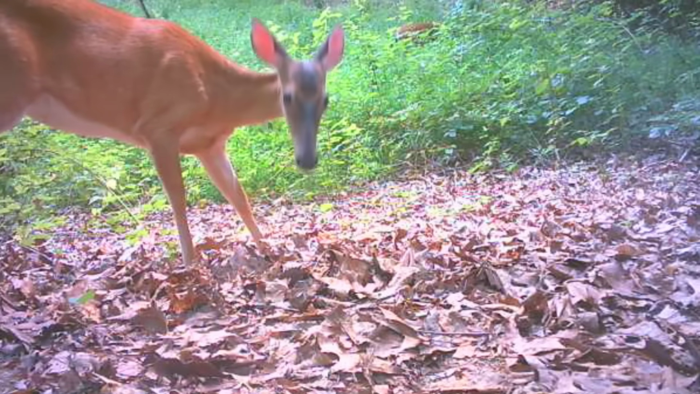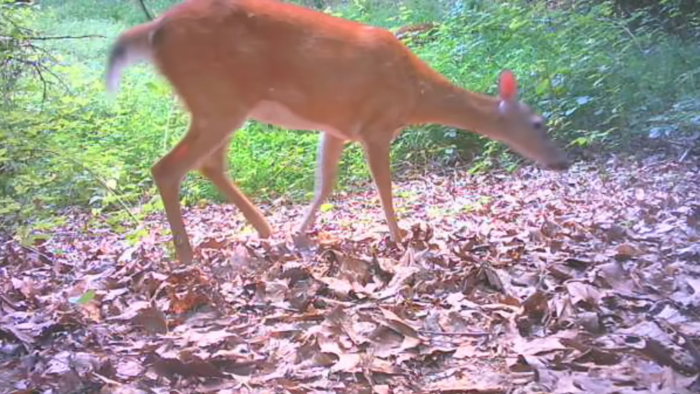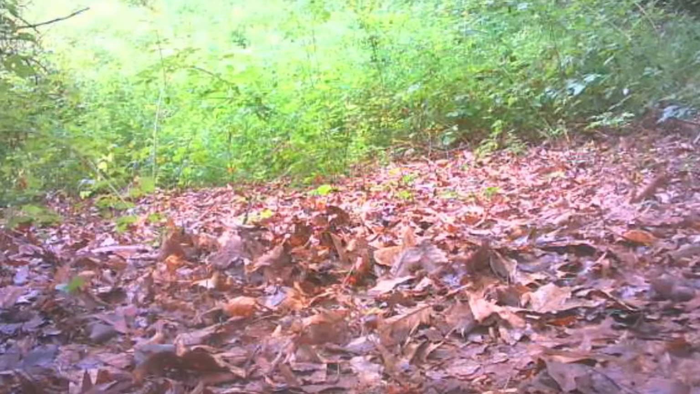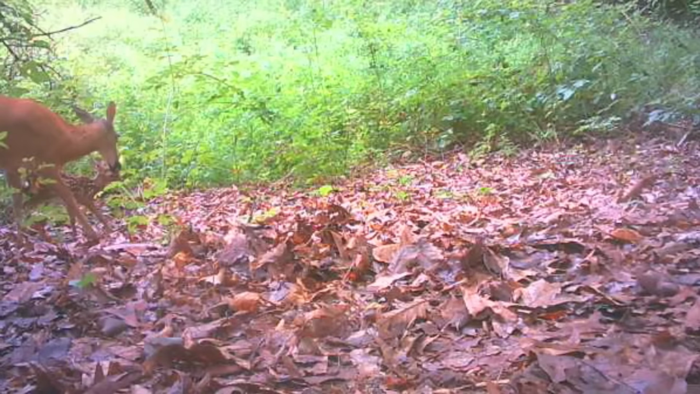And there's a doe. Seems to me like she's just easing around, checking things out. She goes back and gets her baby. And they ease through. That one don't look like it's very old. Ain't it precious? There it is, falling mommy hiding in the weeds. Ain't they precious?